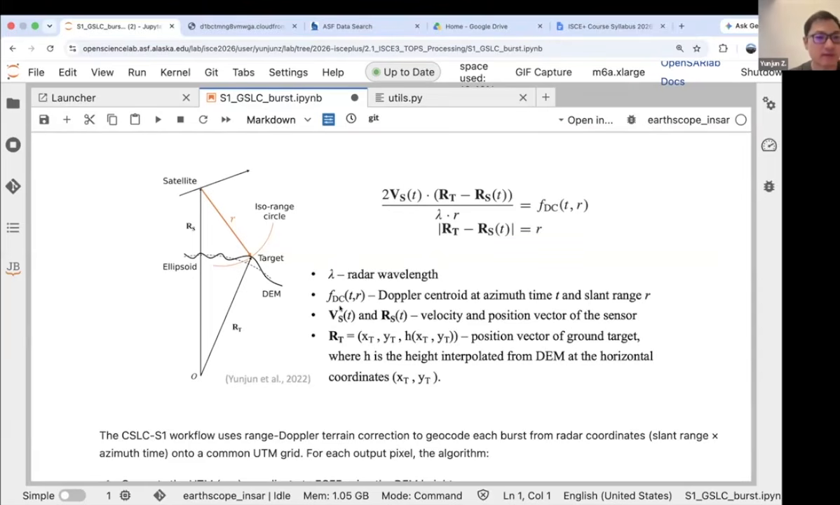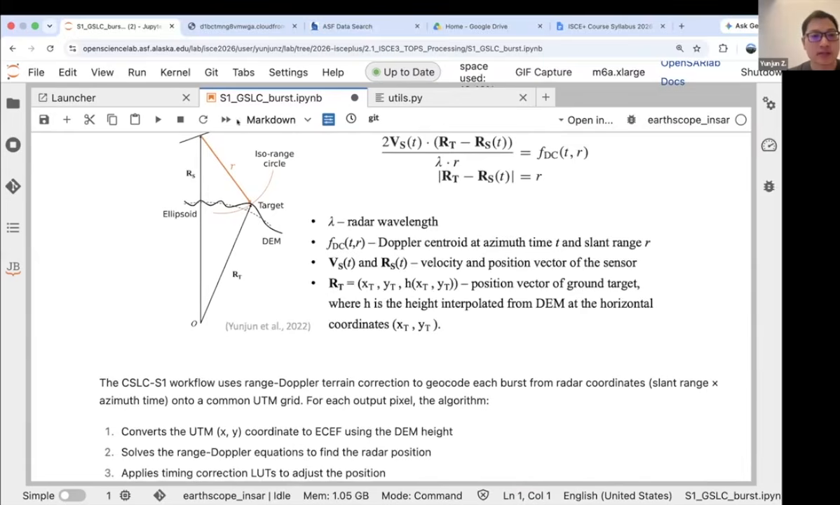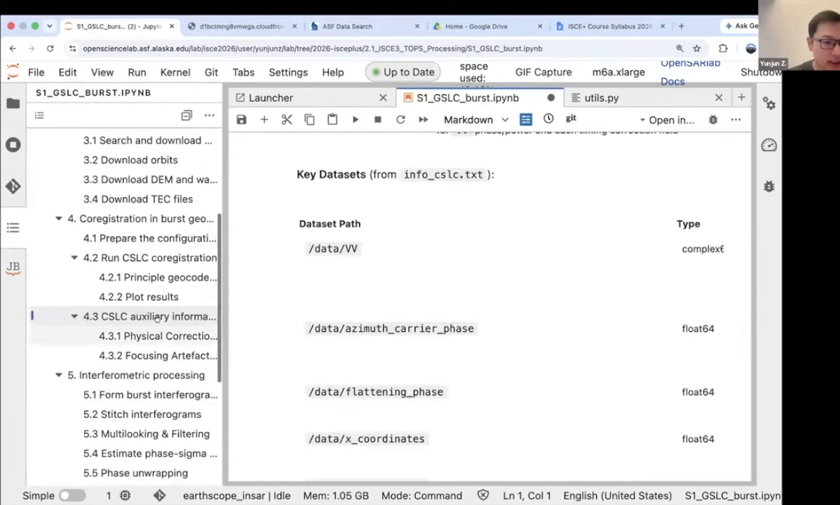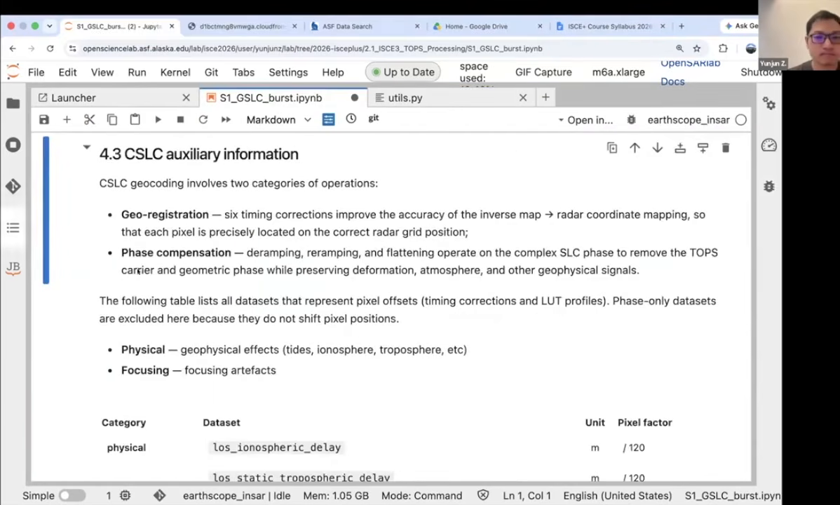So it is fine for the co-registration purpose. And the unknown part is actually the atmospheric delay and the ground motions that we used to not notice so well. And that is what we're showing here in section 4.3.